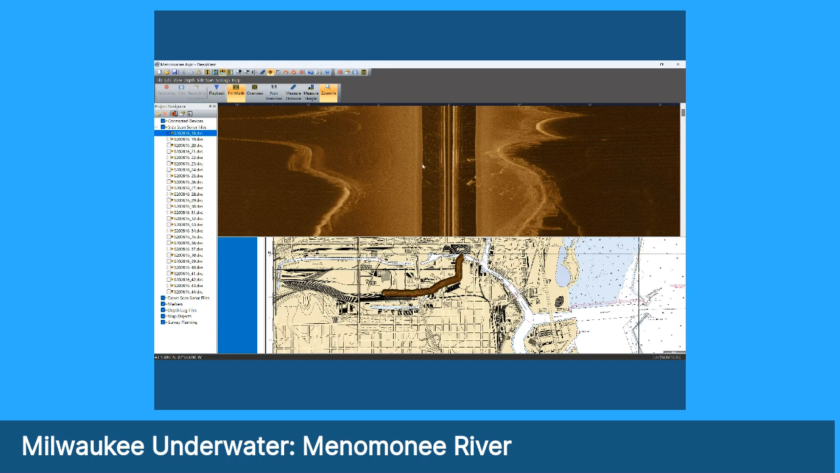And then on the bottom, this is where it hits the bottom of the river. And everything else here is the river bottom that you see.